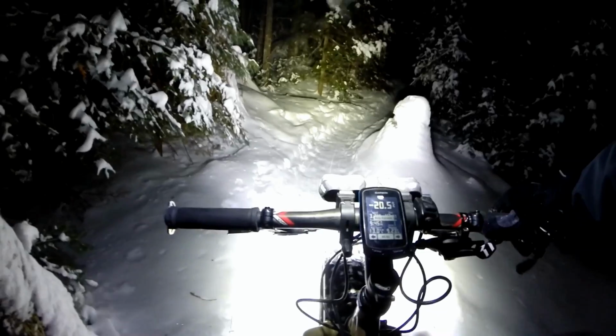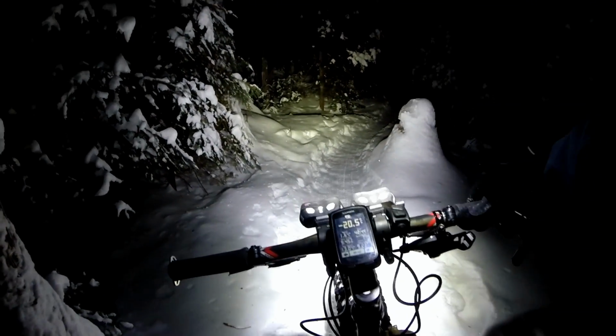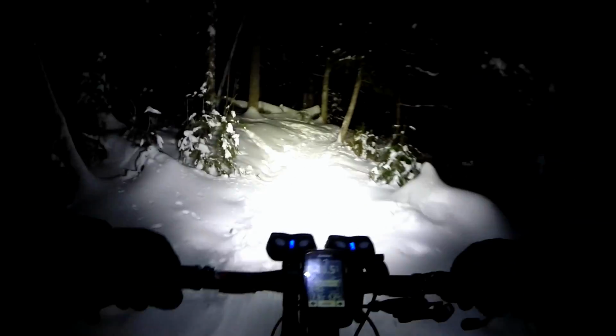I'm going to stop, hold on to this tree to flip into my YNOT pedal straps. There, just took a few seconds to do it. So yeah, I guess I should give a little review.